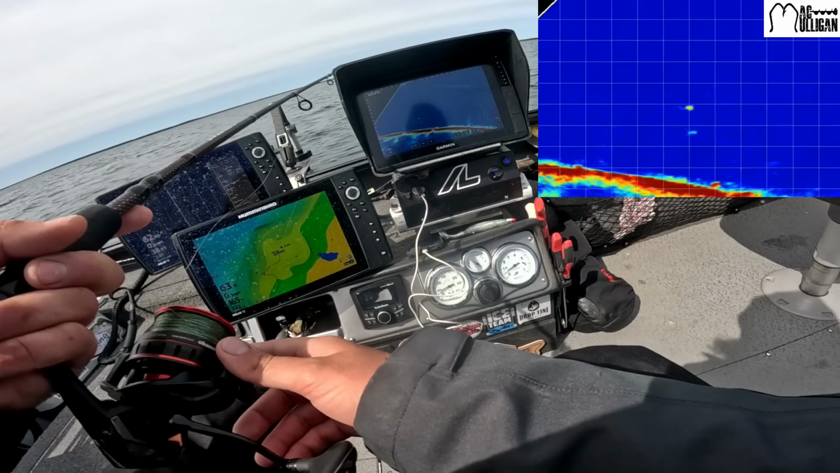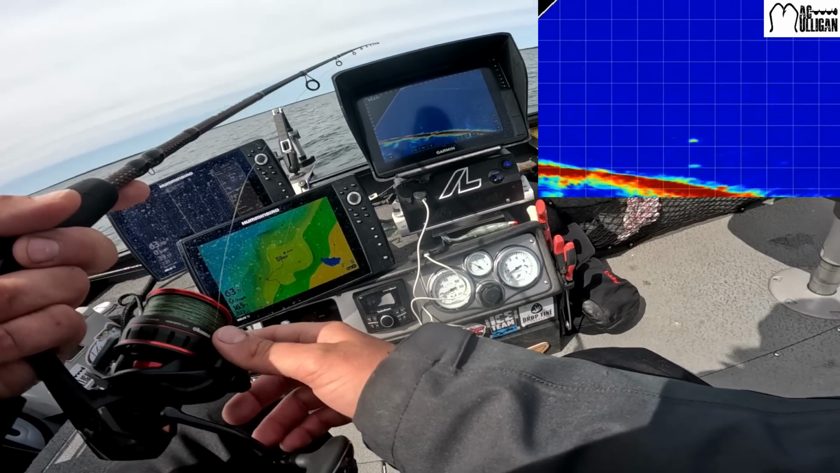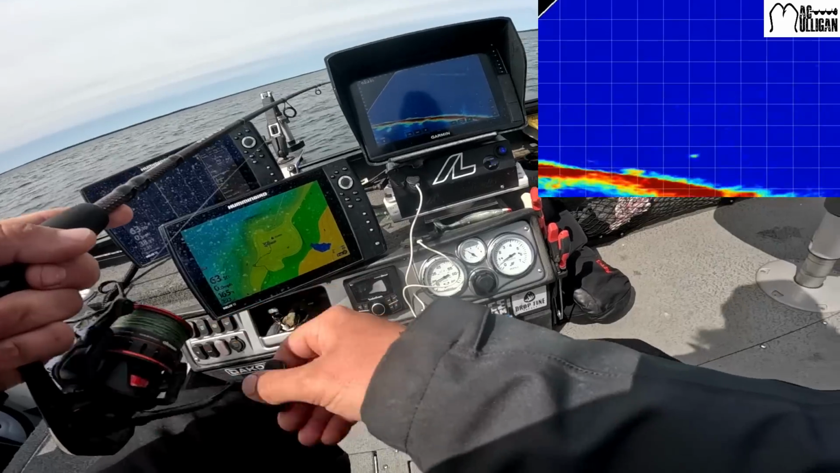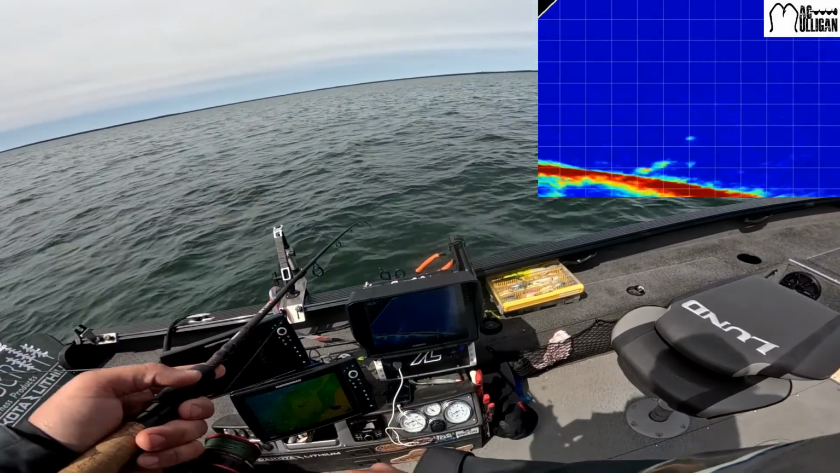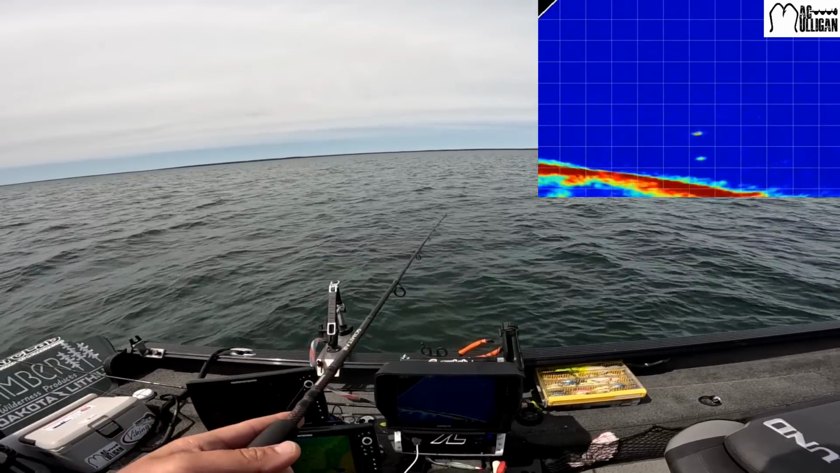Look at them, holy man. This is the Droptine Micro Hunger Strike highlighter color. Oh yeah, we got a few chasing it now. Coming at the camera again, I'm pretty sure. Come on, baby. Don't be camera shy.